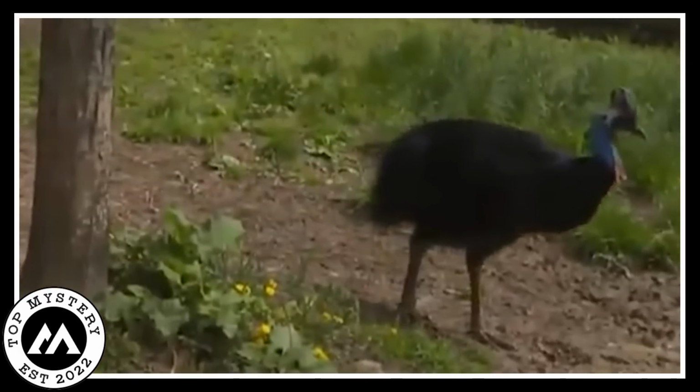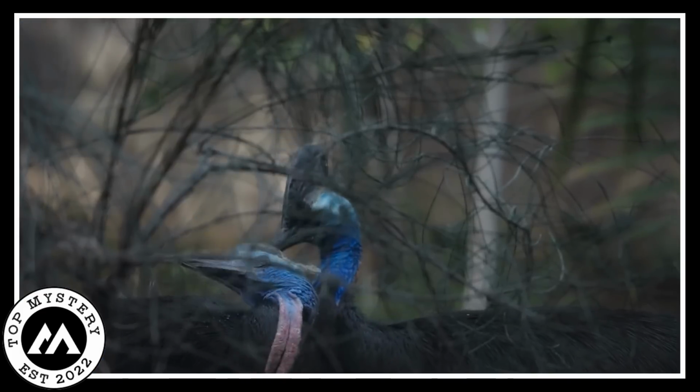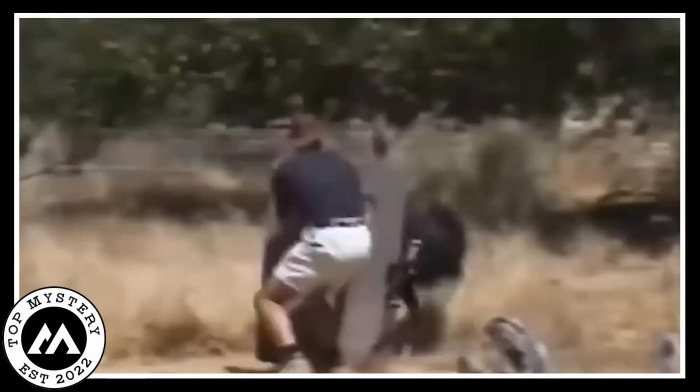This whole spooky encounter reminds us that nature can be full of mysteries. Like the cassowary, which keeps its secret hidden deep in the wild just like it guards its eggs.